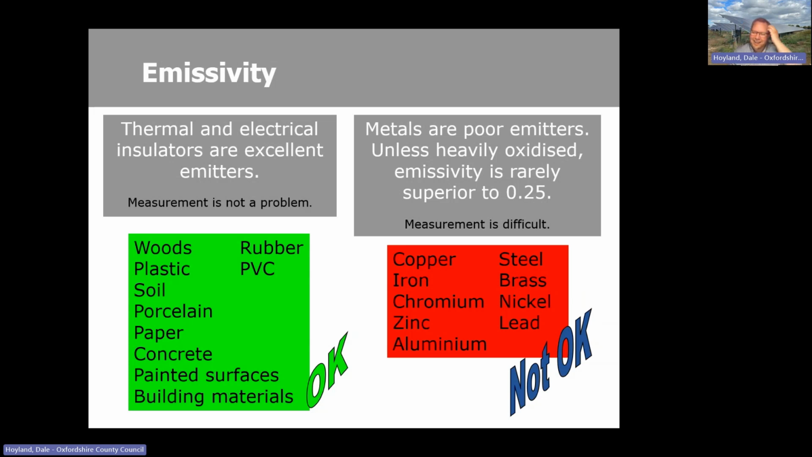So again, I would say it's not really worth changing the camera parameters. Just be aware that the letterbox might appear extremely cold, whereas actually, if there's no letterbox brushes behind it or anything like that to stop the warm air from the inside of the property coming out, then it'll probably be quite warm, but the camera won't show it.